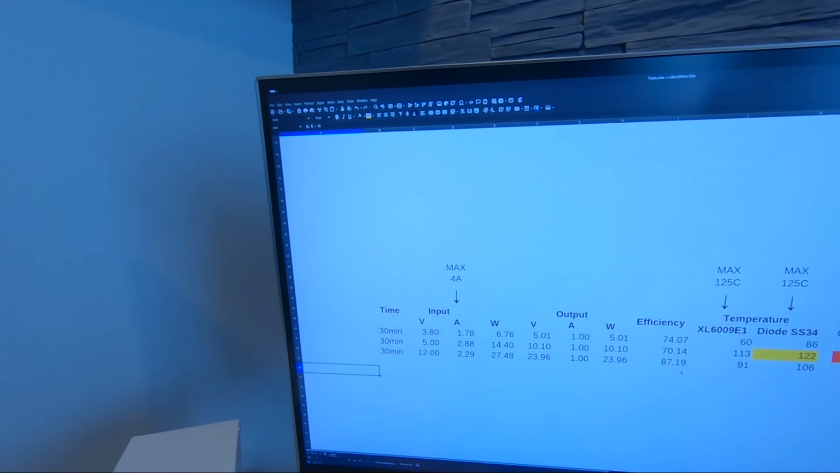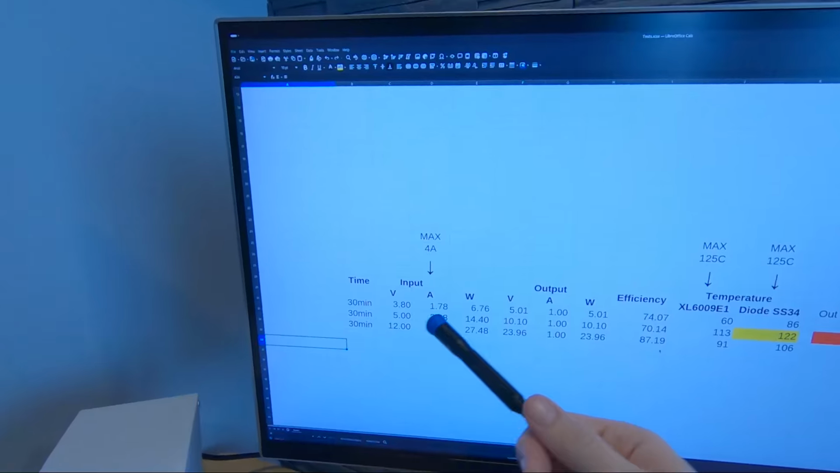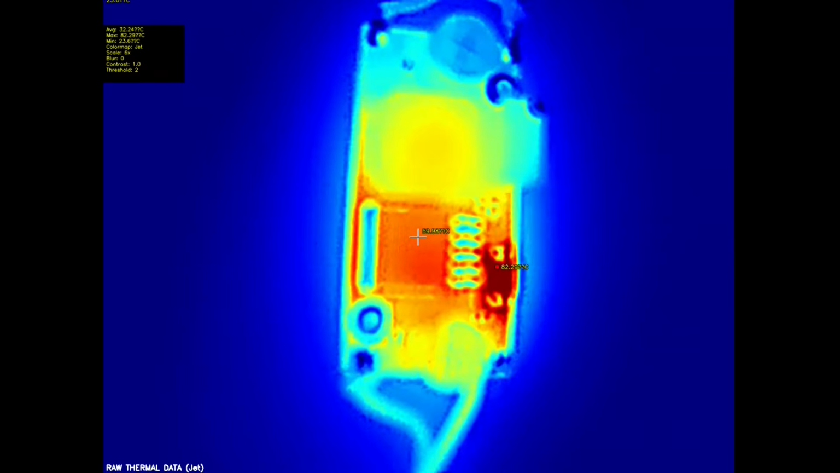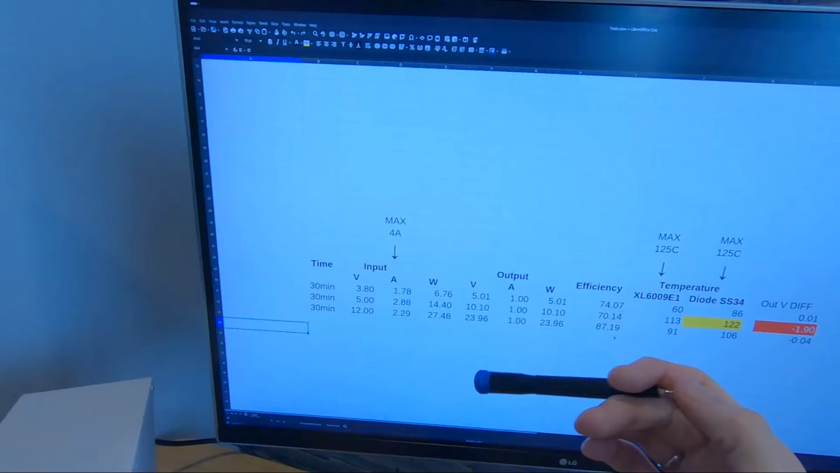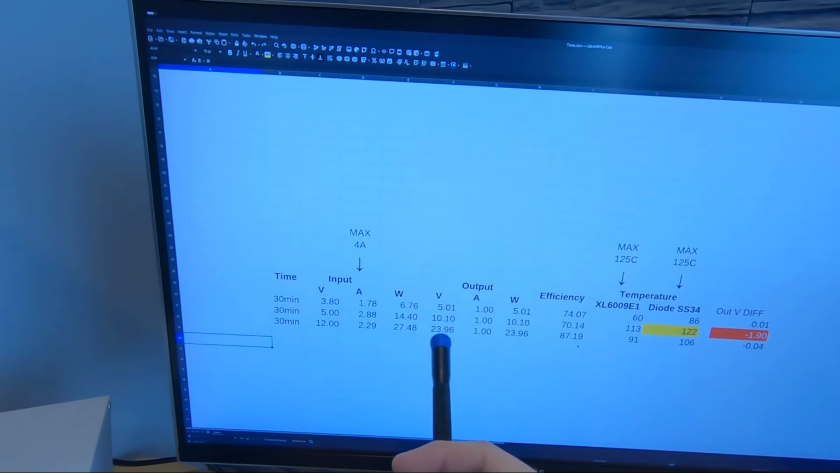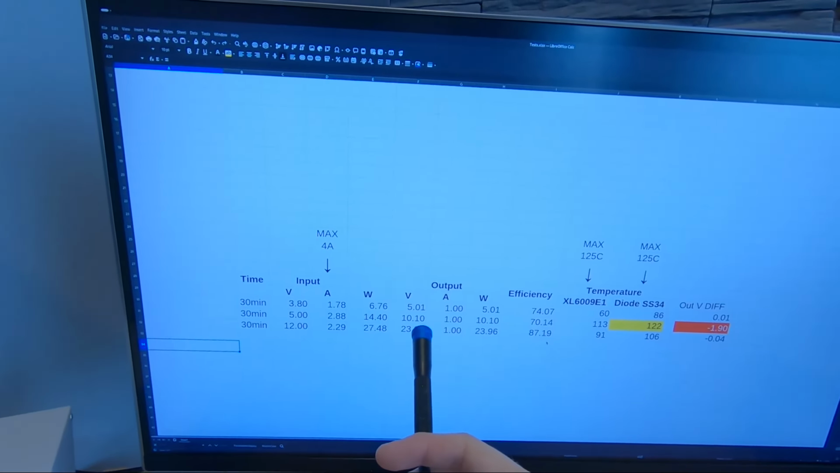These are the first results. I got it working from 3.8 volts. So on the 3.8 to 5 volts, the diode went to 86 and the MOSFET to 60. The voltage was fine, still in the 5 volt range. From 5 volt to 12 volt, the voltage went to 10.1 volt.